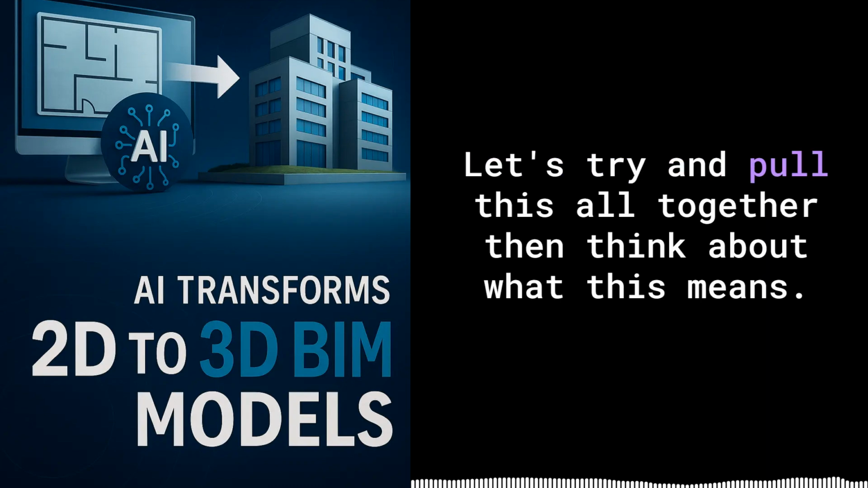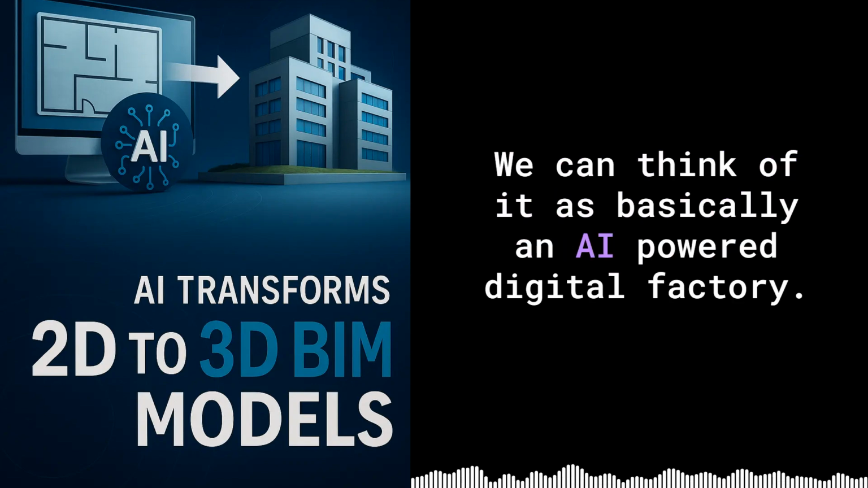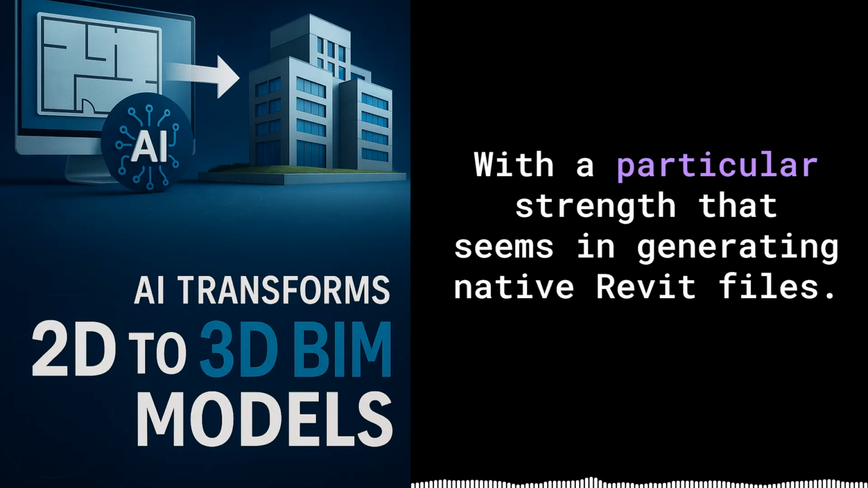Okay, let's try and pull this all together then. Think about what this means. Okay, so we've done a deep dive into BIMify. We can think of it as basically an AI-powered digital factory. It's specifically designed to take that huge amount of often unusable legacy 2D drawings and point clouds and turn them into intelligent, usable 3D BIM models. With a particular strength, it seems, in generating native Revit files.